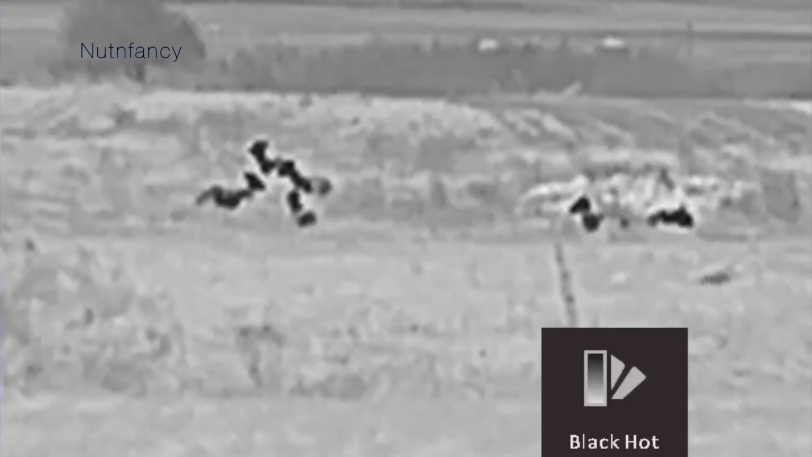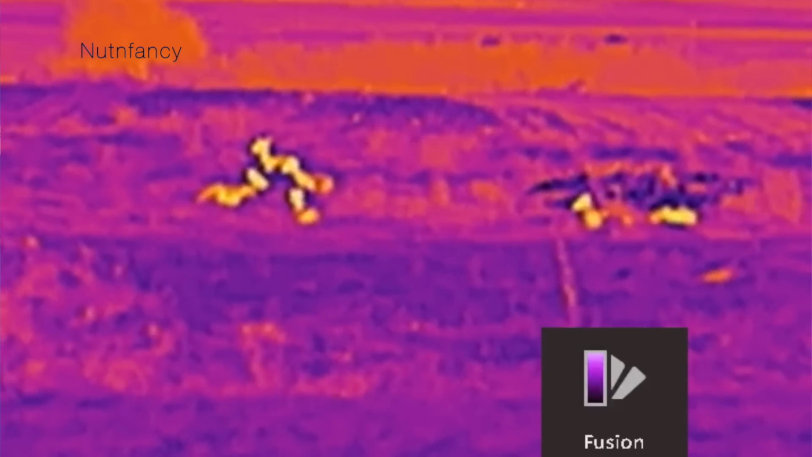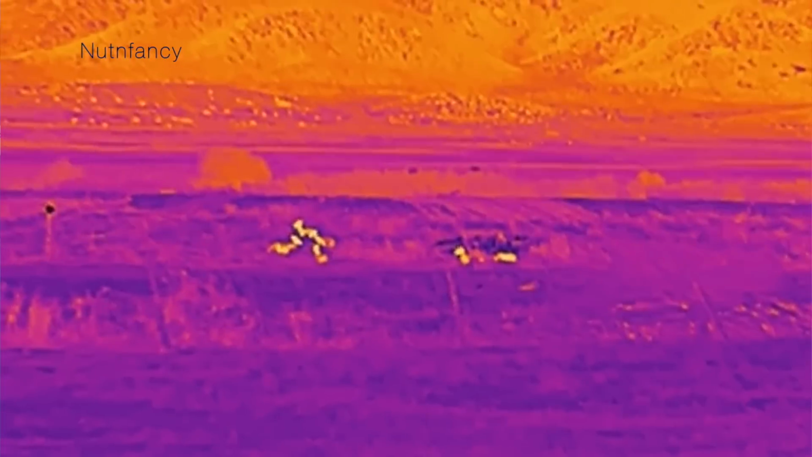Oftentimes when a guy comes to a NOD, and I'm not a big fan of that term, night observation device, it comes from the military. I just prefer to say NV, night vision equipment. That's just me. But when a guy comes to NV, he's confused and he sees wildly different prices.